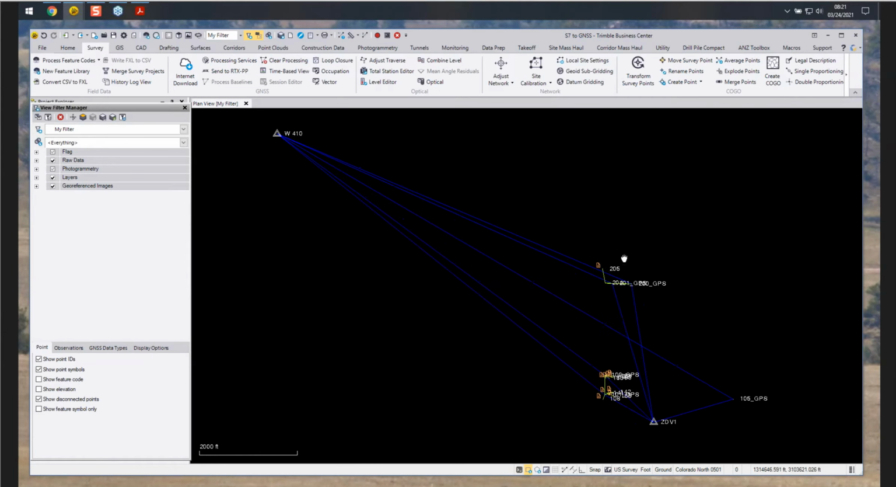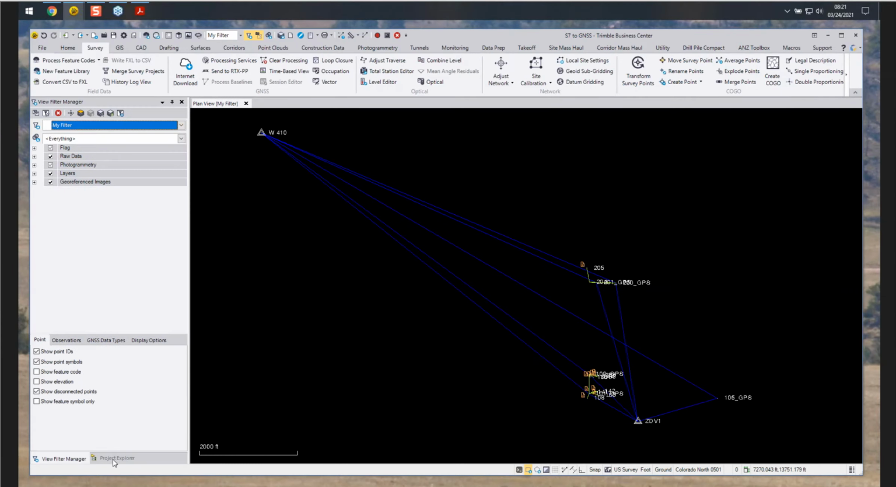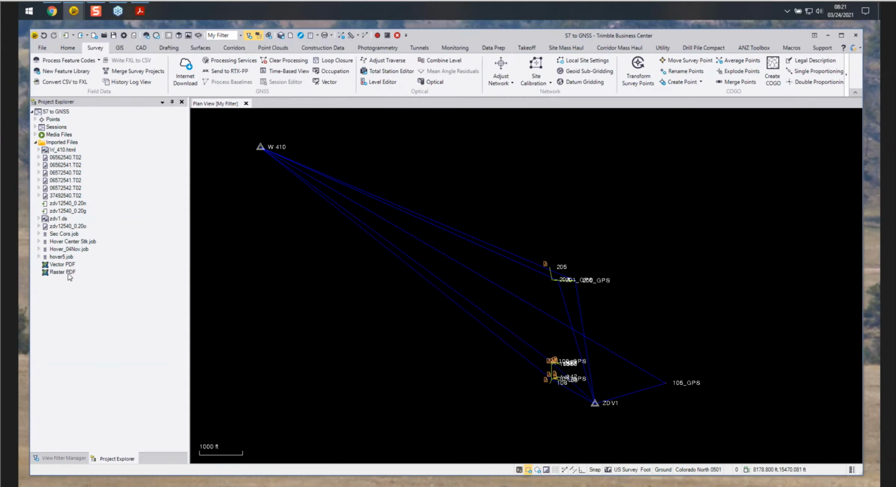All right, so once we have that step, we'll use our imported file section, and then we'll assign some PDFs for background reference.